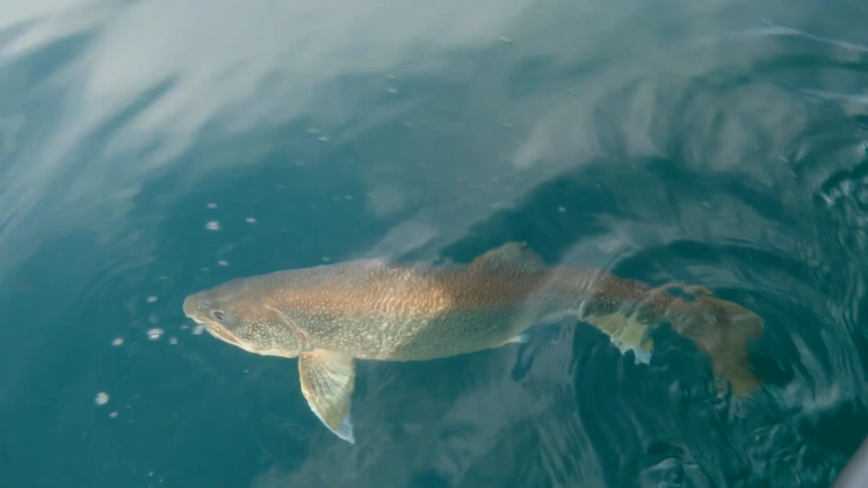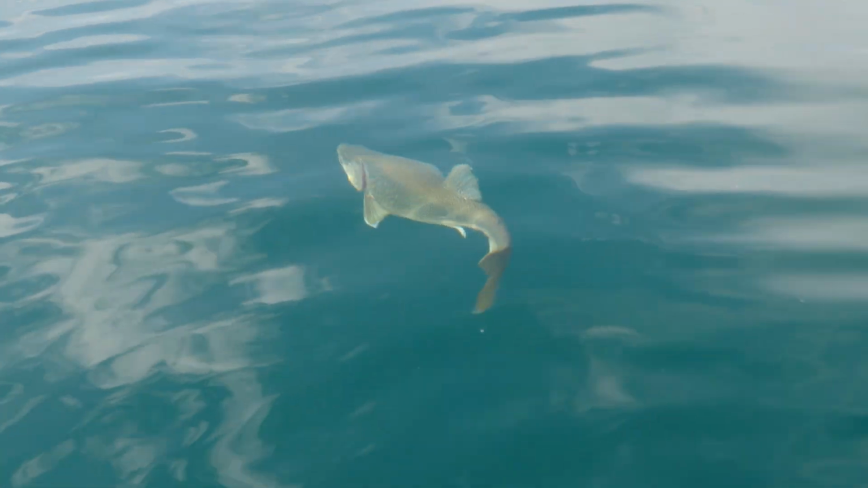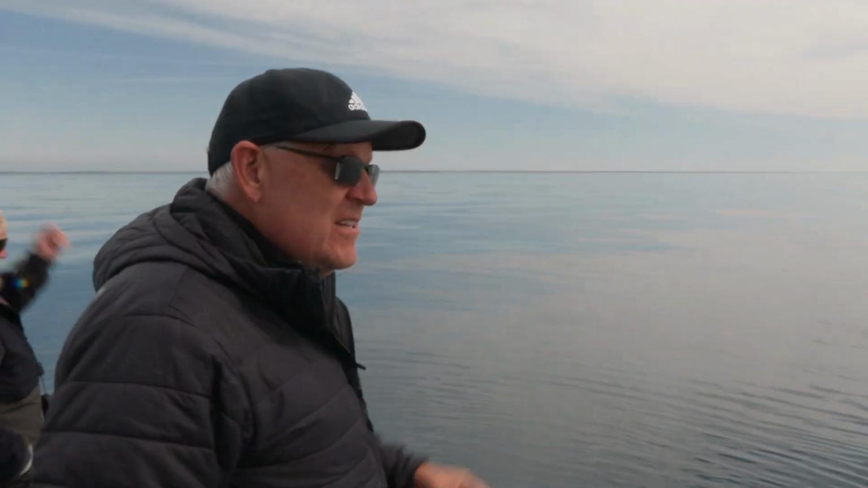He's wanting to go. Follow him down. Oh yeah. That fish will swim away. Yeah! Boom! That's why I love coming up here. Brett will show you. This is what we're dealing with right here. So much population in the Drummond Island area.